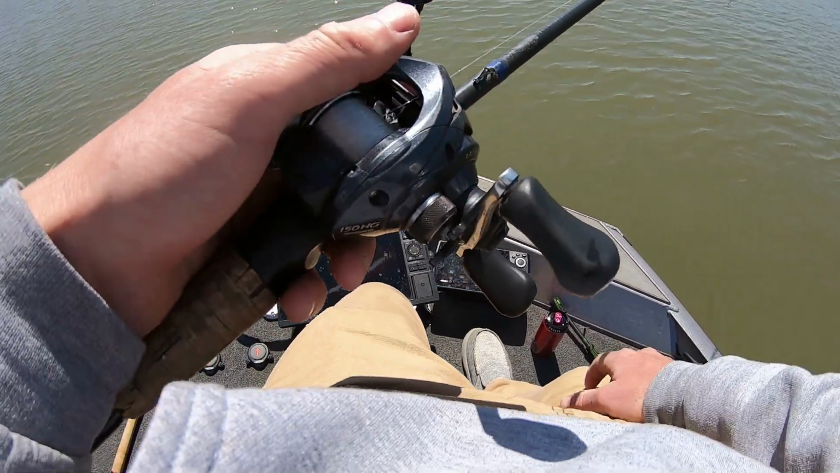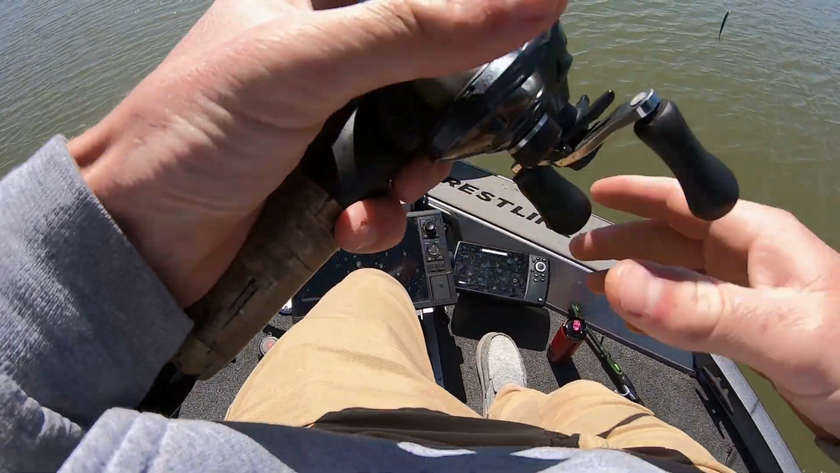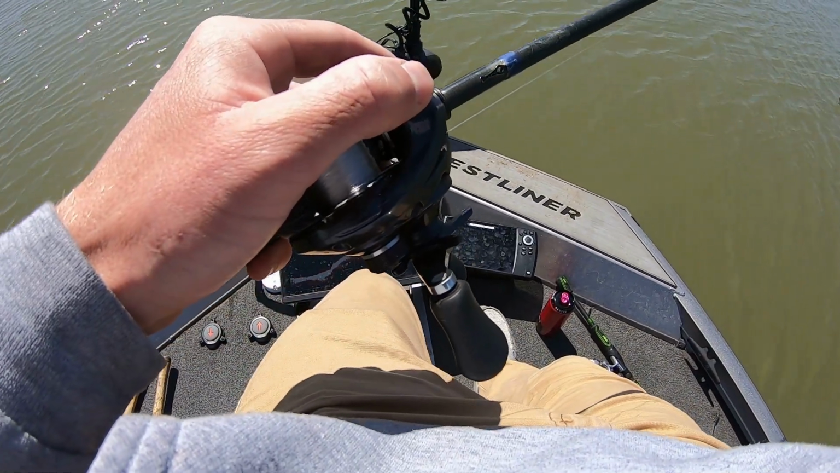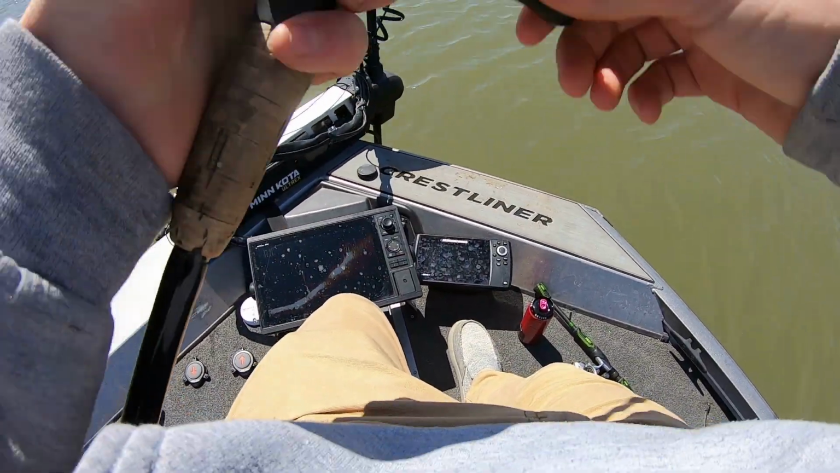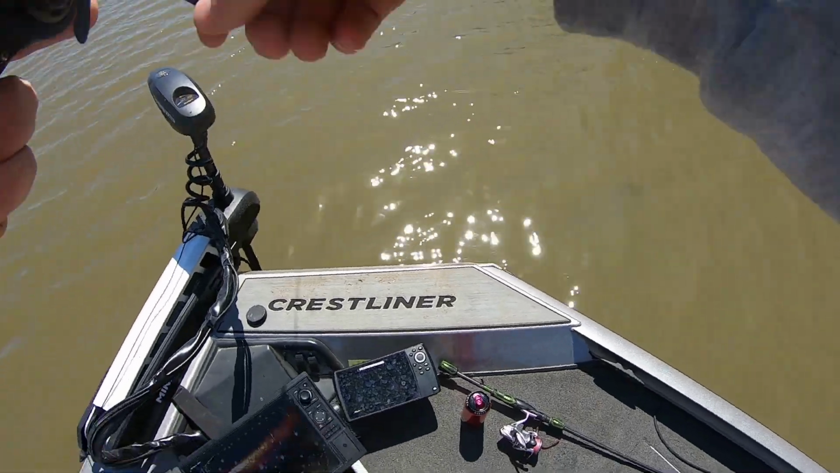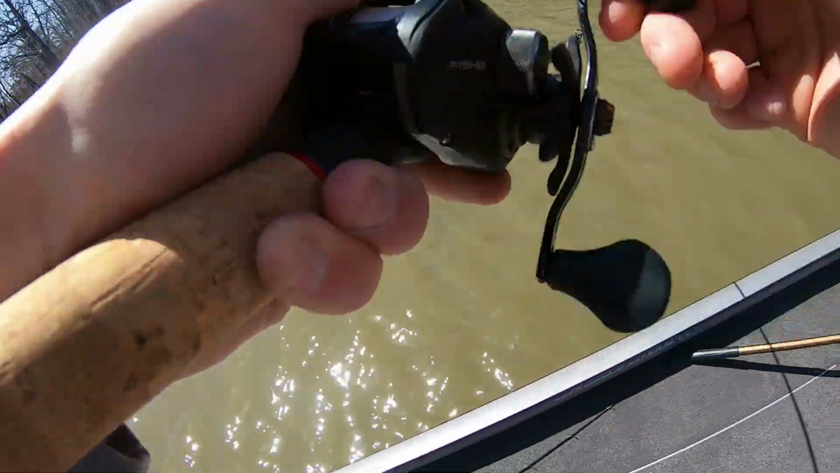I'm not seeing what I want to see up shallow to be fishing on the bank, but I'm really not seeing what I want to see out here out deep either. I don't know. One of those days, we're still trying to get them dialed in. There's one. Finally. We haven't got bit in forever.